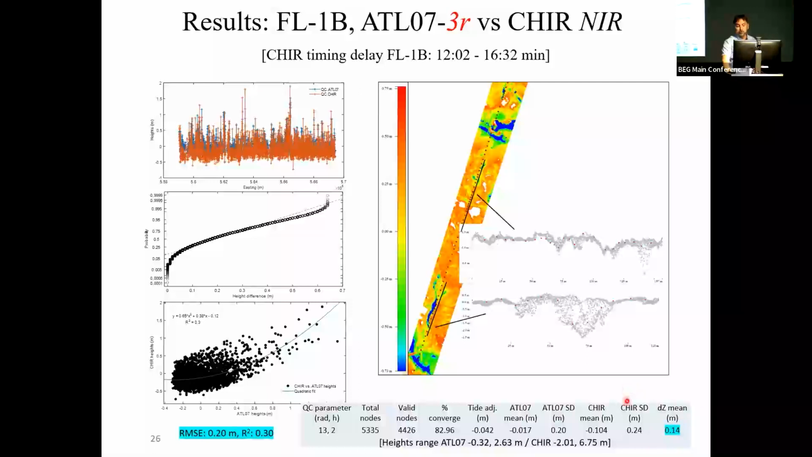Here the average was basically 14 centimeters, and again these results are not final. I haven't made all the adjustments, atmospheric adjustments, yet. Also here, as you can see, the timing delay on this example was 12 minutes to 16 minutes. So we will apply that clock delay and rotate our LiDAR data to maybe get an even better result later on.